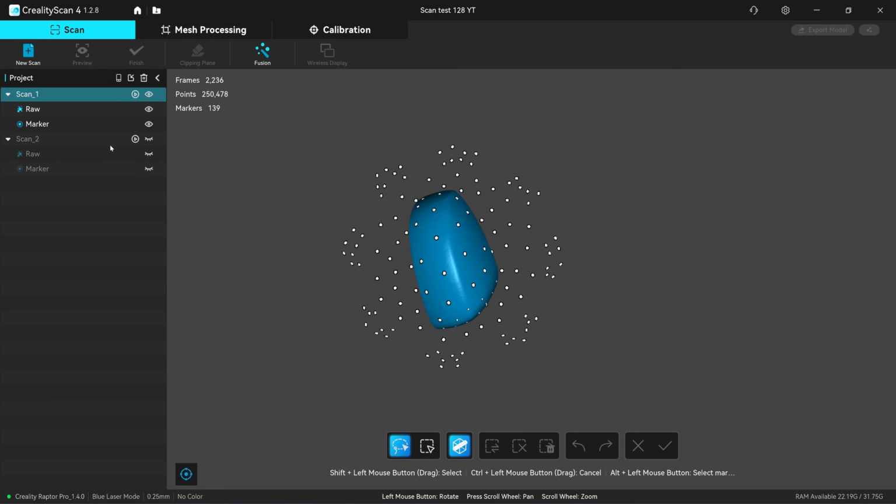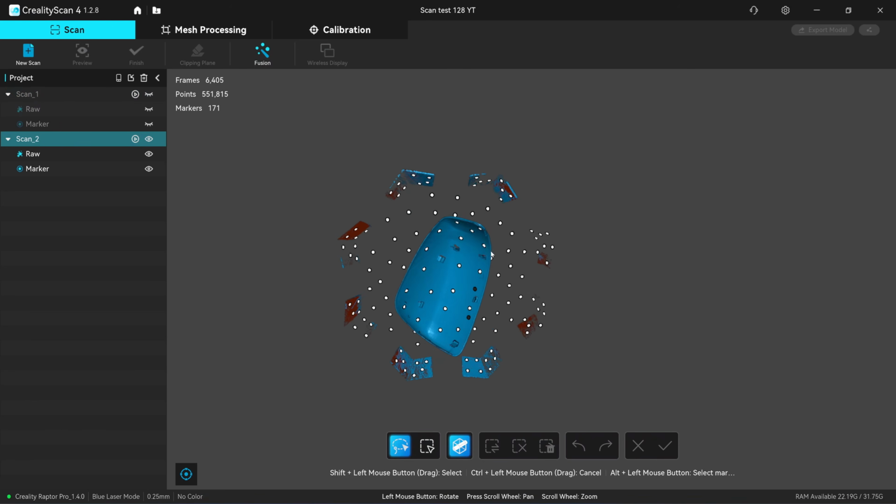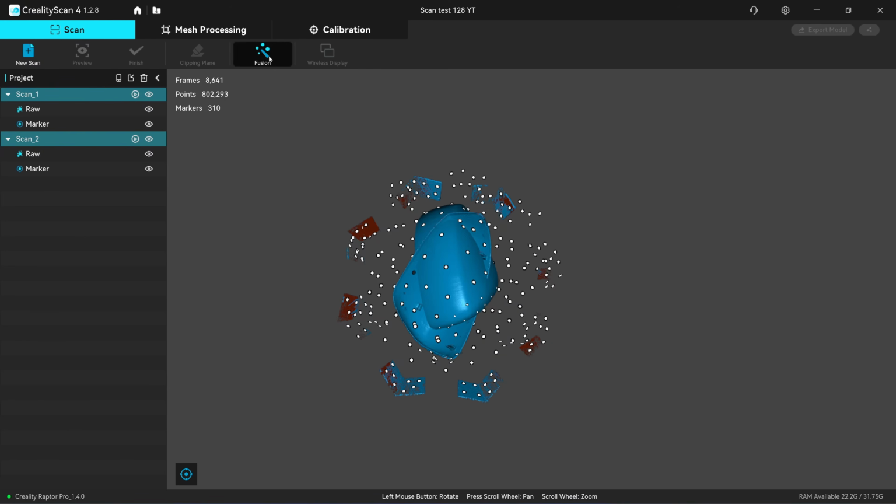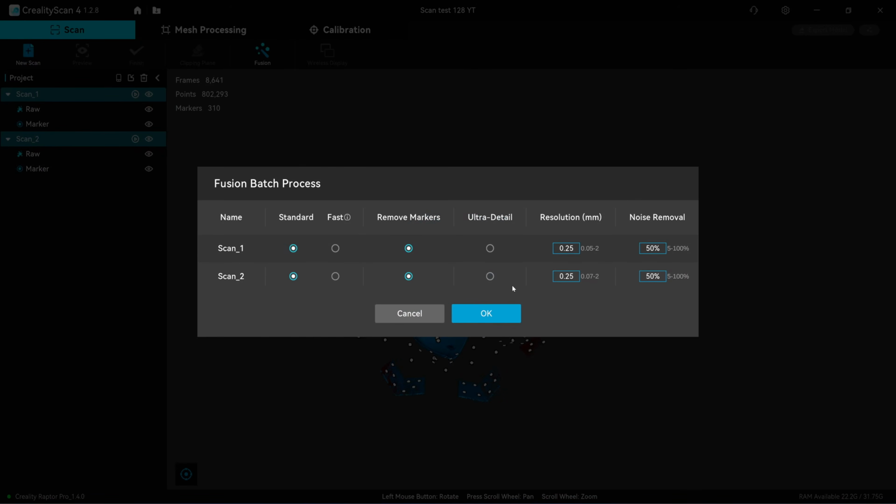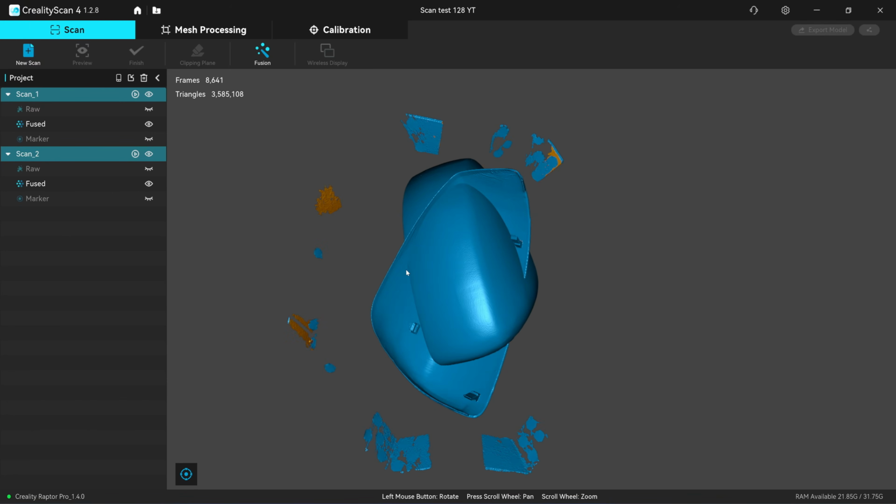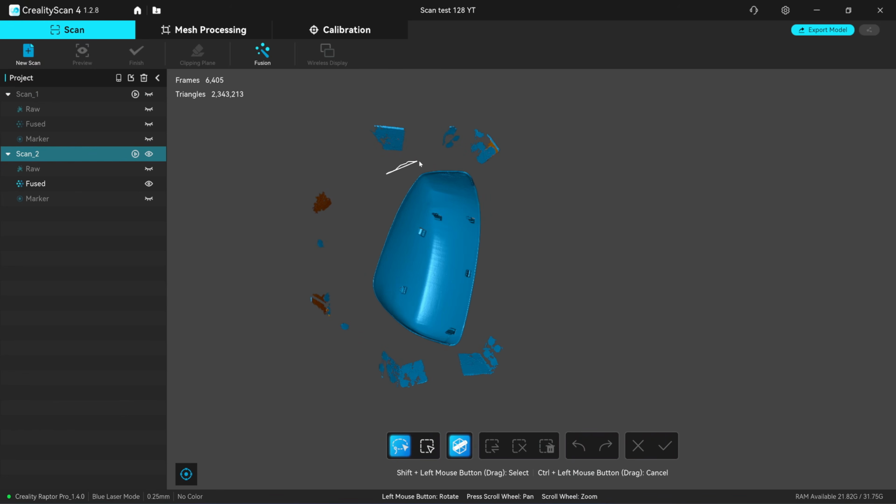Okay, before I start to delete the excess point cloud, I will fuse the two scans at the same time. Unlike the other 3D scanners on the market, after fusing the scan, Creality Scan 4 1.2.8 will output the mesh instead of the point cloud. I'm going to clean up. I recommend that you do the cleanup after you fuse the point cloud.